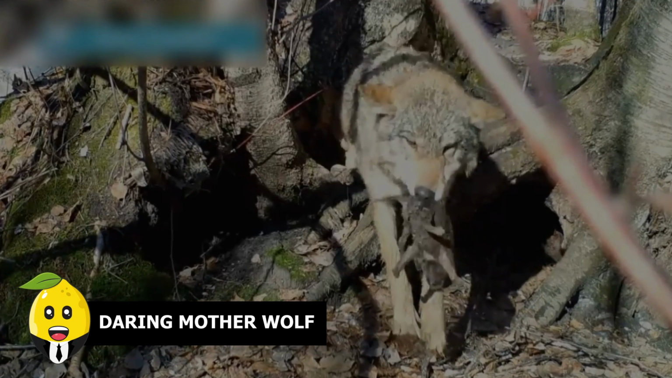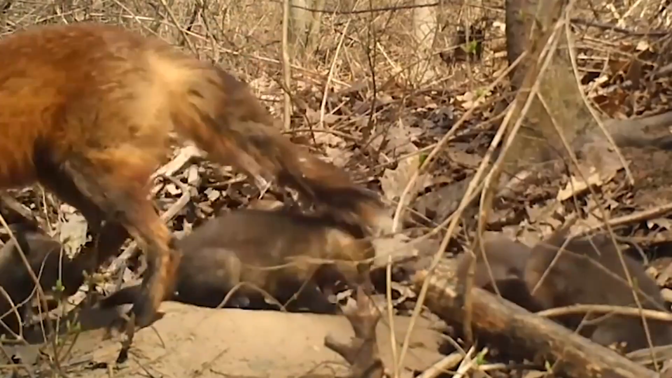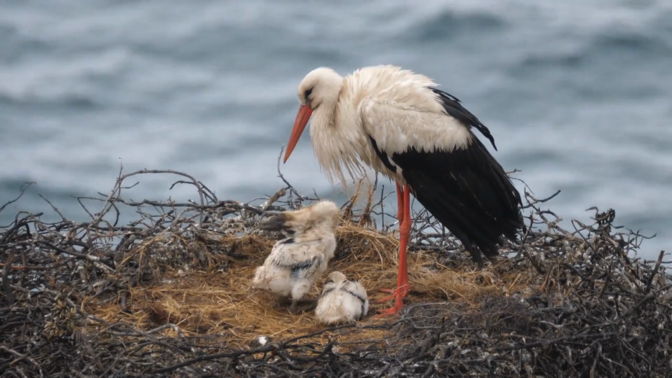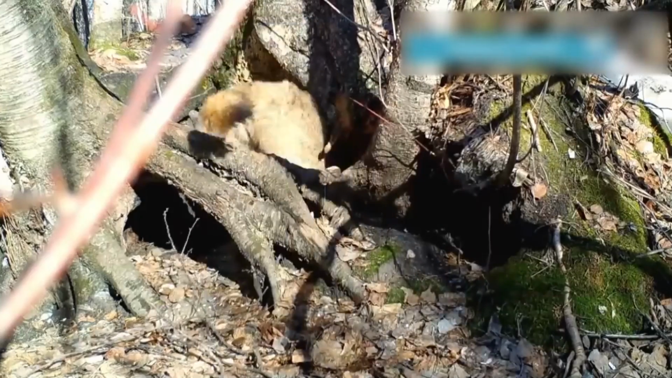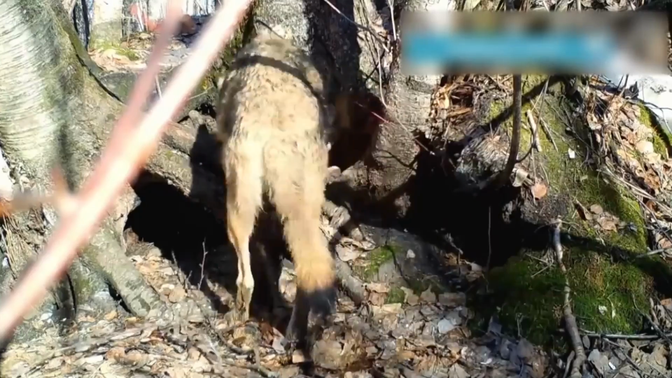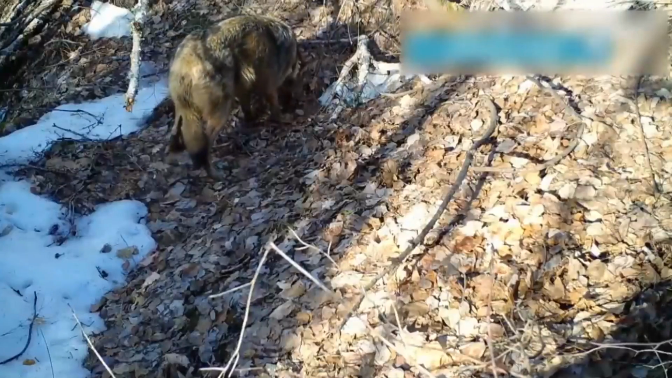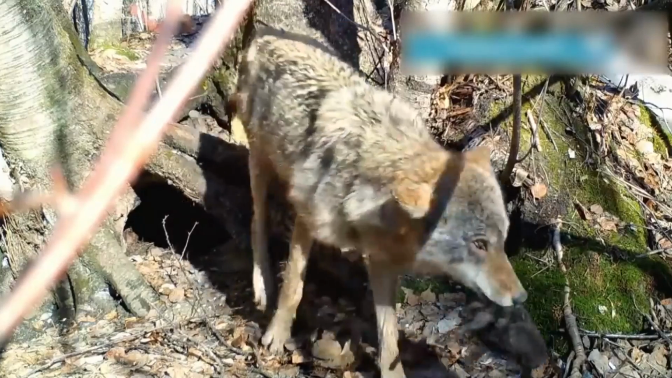Daring mother wolf. No matter what animal species you pick, mothers are always daring and willing to go an extra mile to save their young. A trail camera placed right next to a wolf's den captured a heartwarming moment where a mother wolf can be seen picking up her cubs. Since the snow by the den was melting and slowly getting flooded with water, risking the life of her babies, the mother wolf grabs her cubs one by one, taking them towards a safer place while risking her own life.